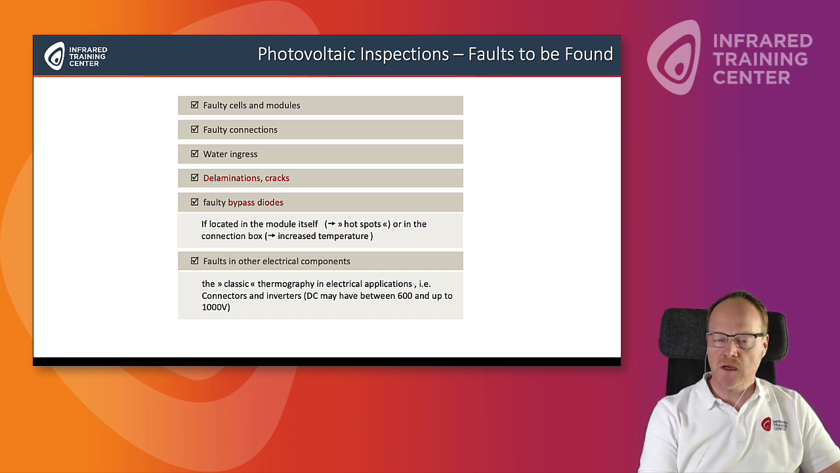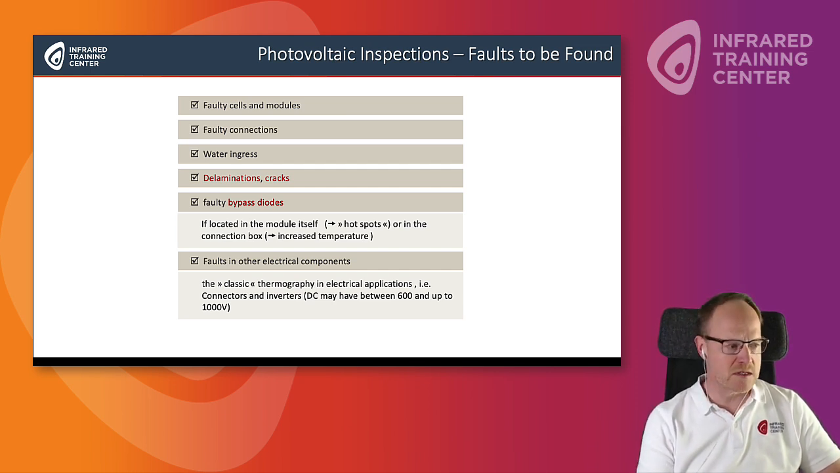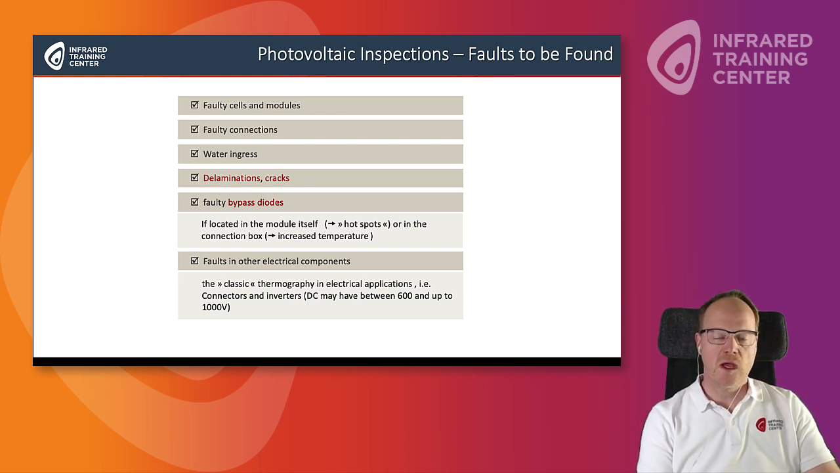What else might you see? Faults in other electrical components, many electrical components are involved here, as in classical electrical thermography, typical faults that you might find with connectors or inverters, converters. Remember, DC may have up to 600 or even 1000 volts, so that's a very high voltage.